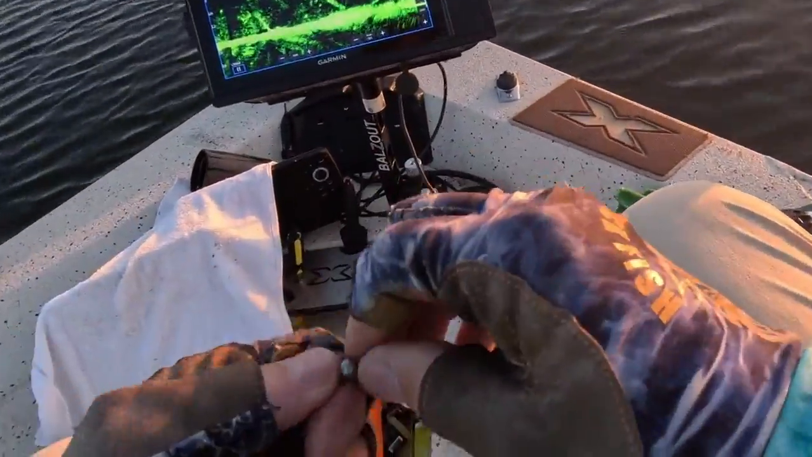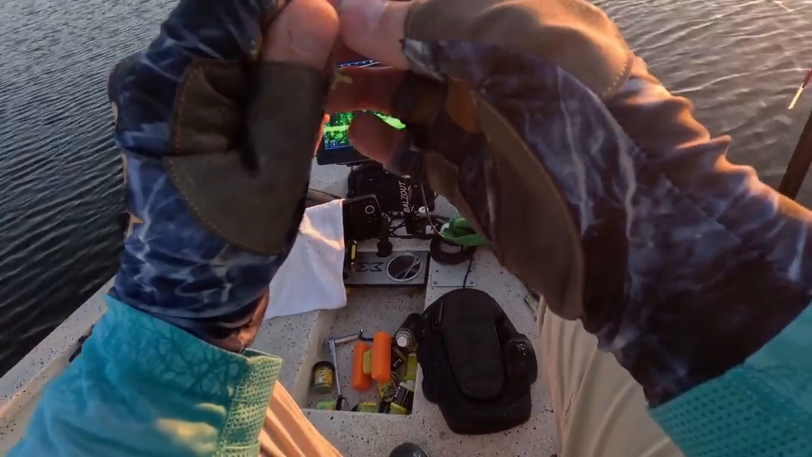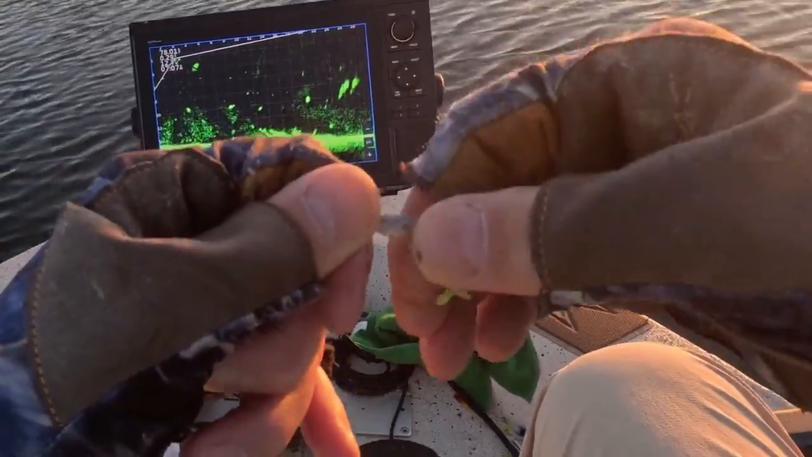I was starting off with this nickel plated 16th ounce jig, and I'm using the Bobby Garland itty bit plastic bait. It's only 1 1/4 inches long. That's monkey milk, and I've got the tip dyed chartreuse.